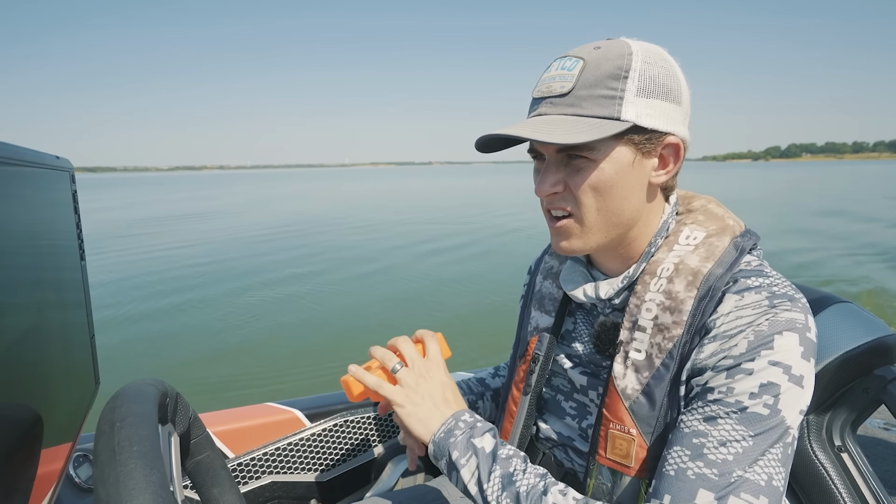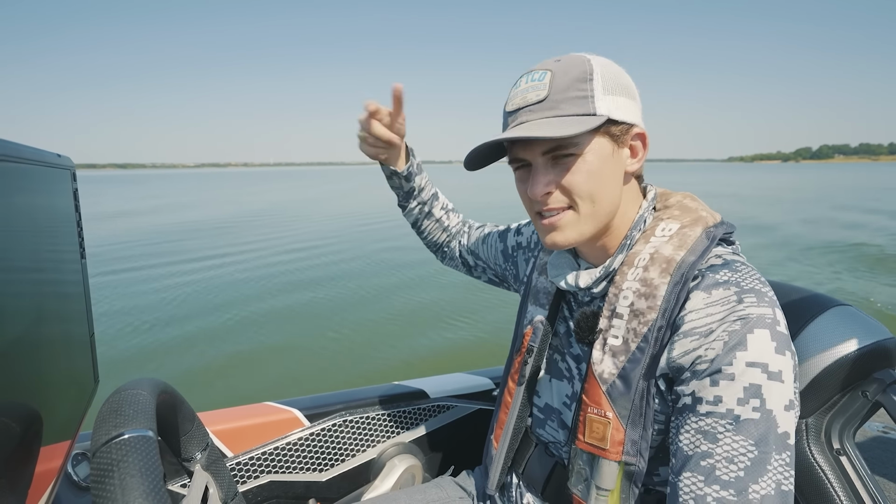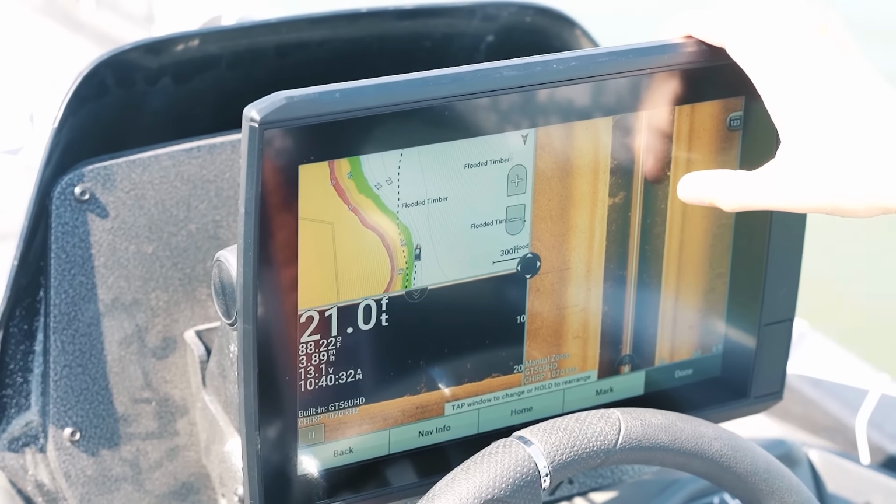All right, like right there, brush pile, drop. So I just dropped the marker buoy. It's now flipping, that weight's going all the way to the bottom, and I marked it a few feet past.